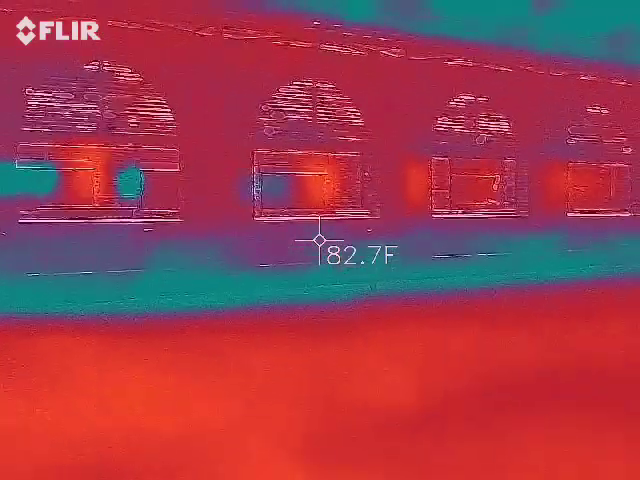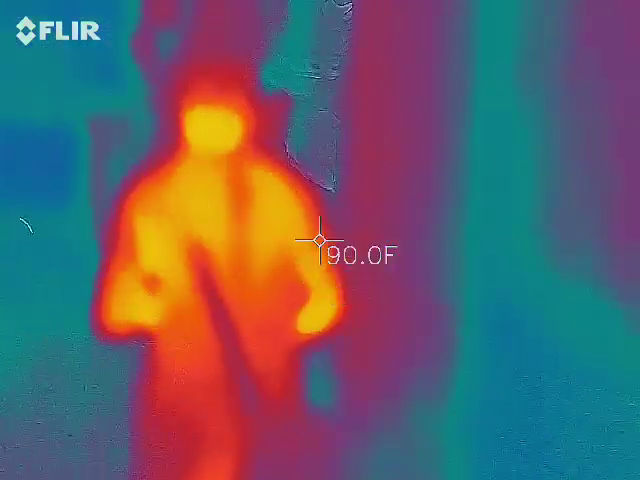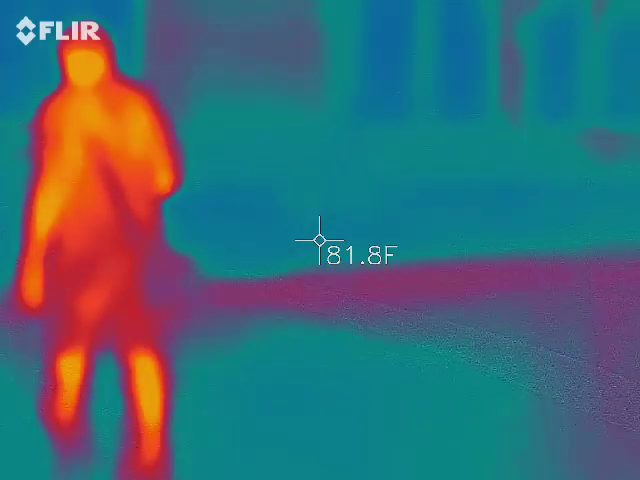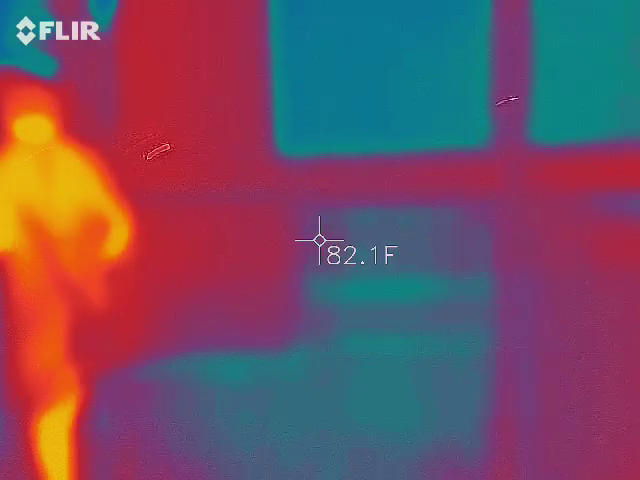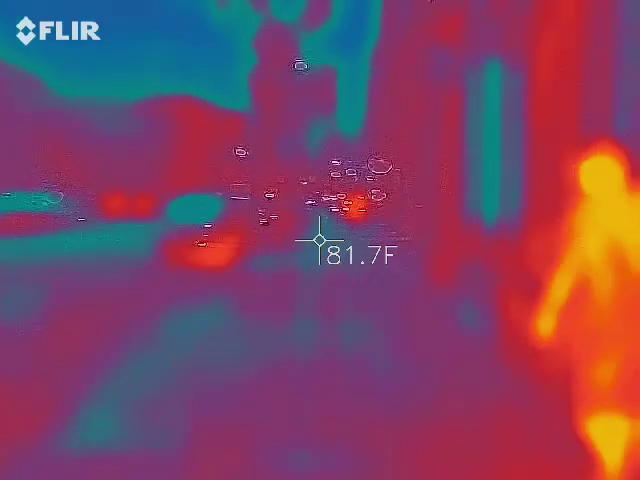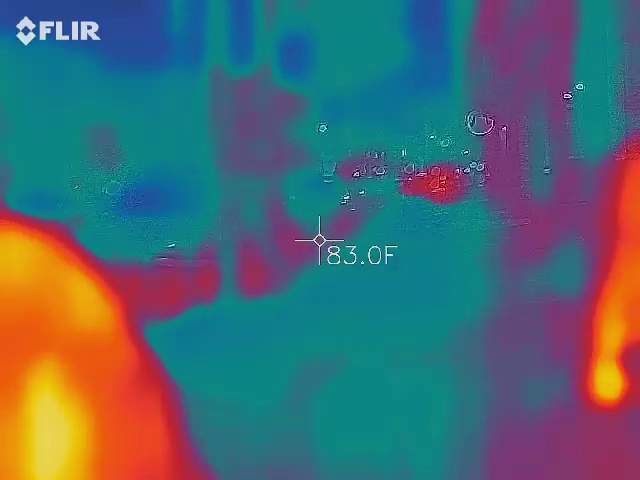We're going to be hitting some cobblestones.